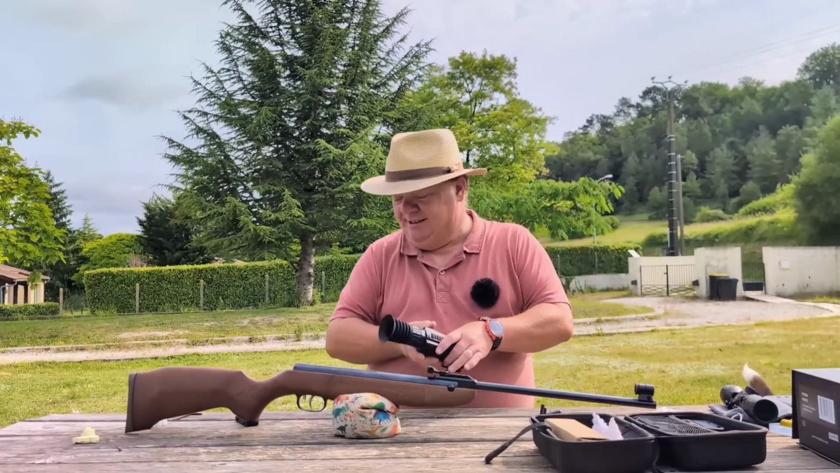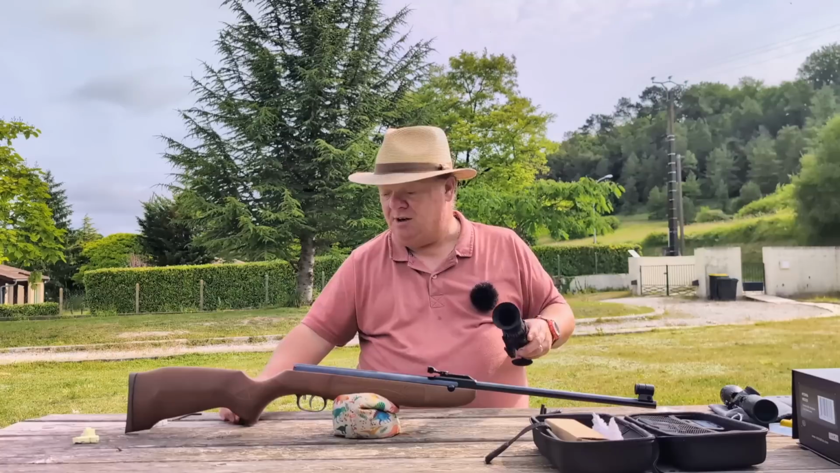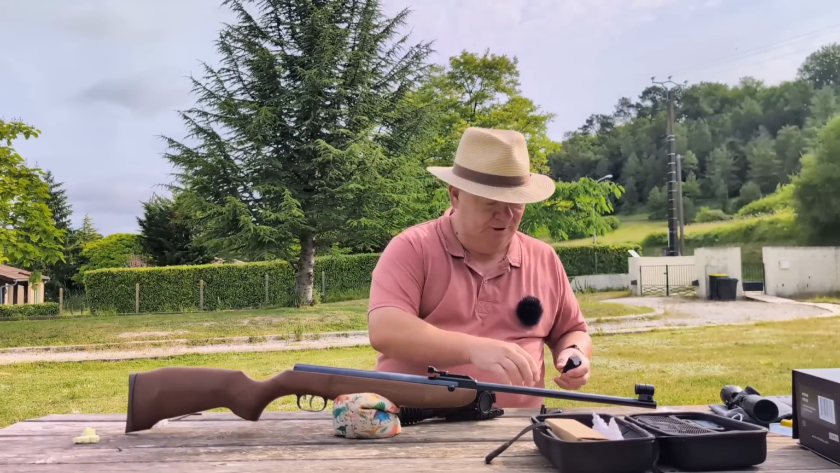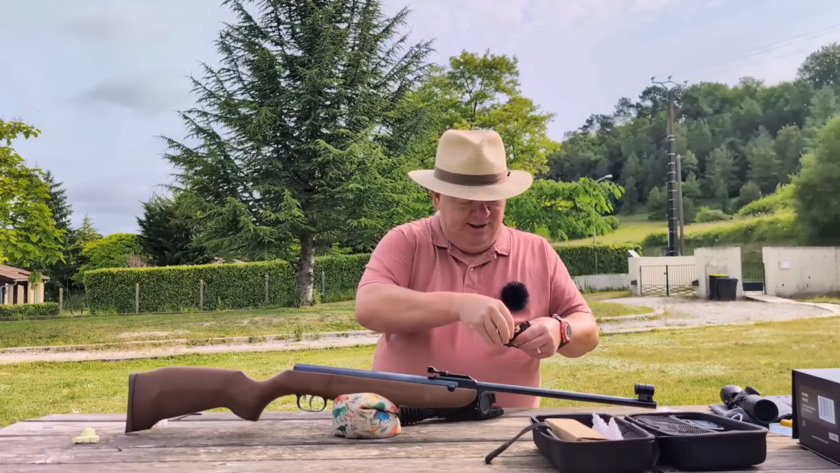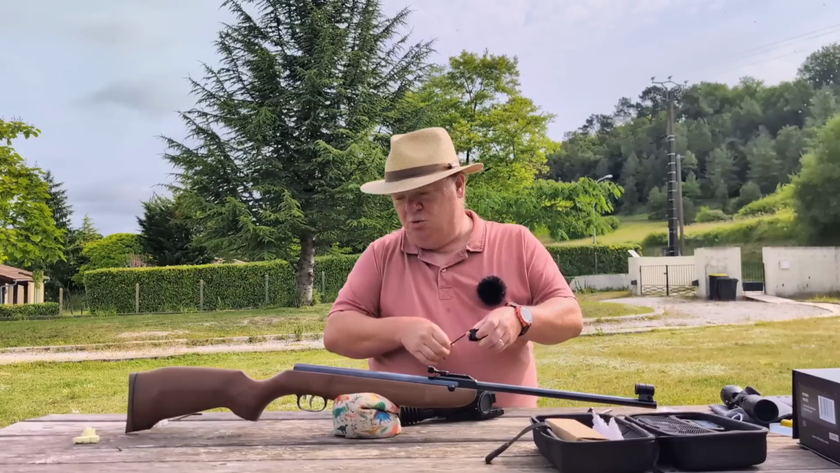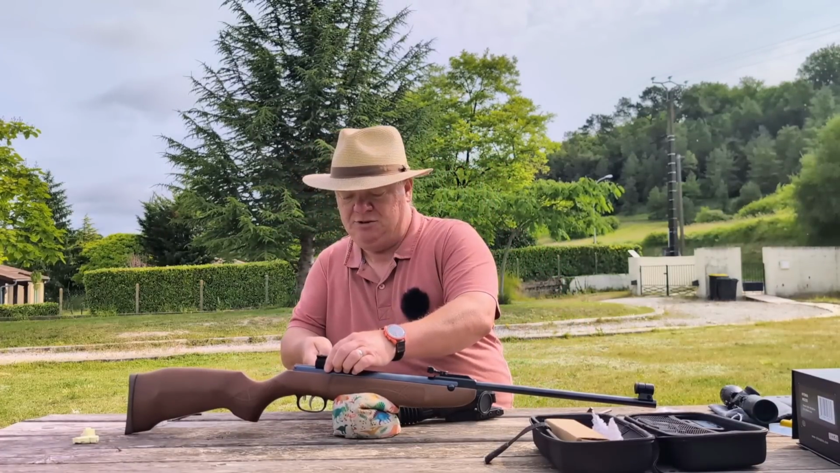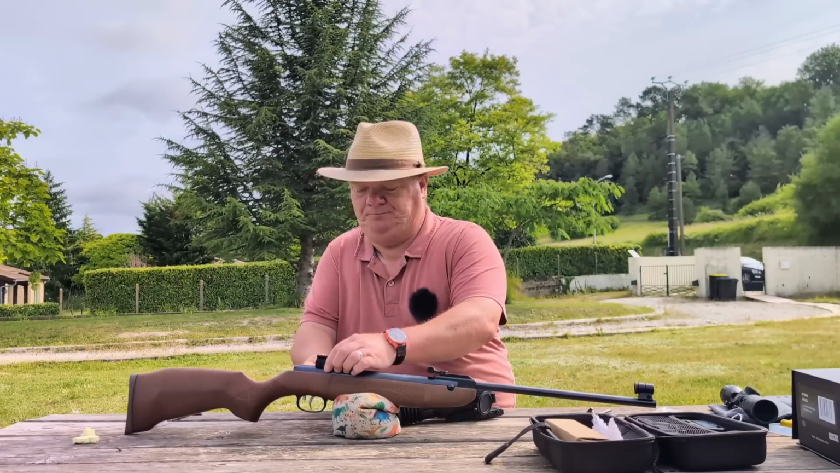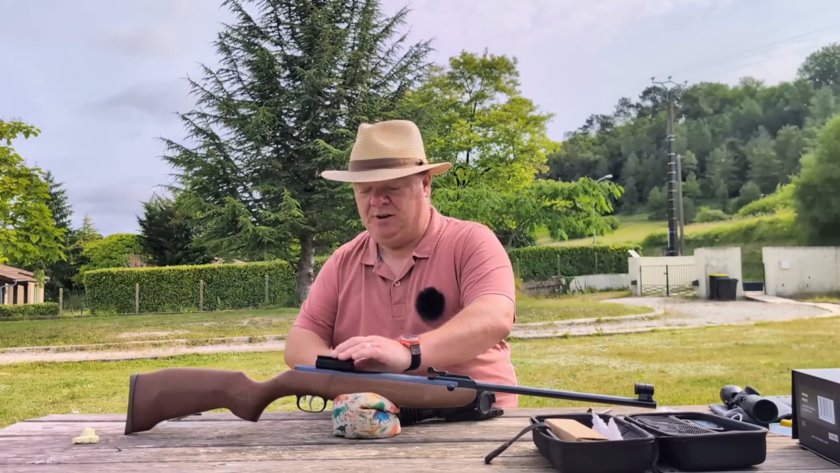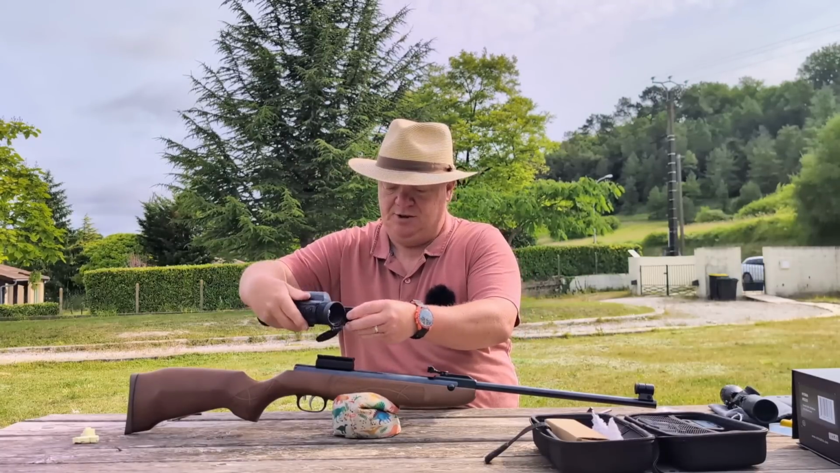Now, the reason I need this is that it has a Weaver rail adapter on it, and I've got a dovetail on here. So I've got a dovetail to Weaver adapter, which is what I am going to now, before your very eyes, put onto this gun. Now, you will notice, undoubtedly, let me just pop that there for the moment, that this is going to make the scope quite high above the comb. It's not going to be a very low scope.